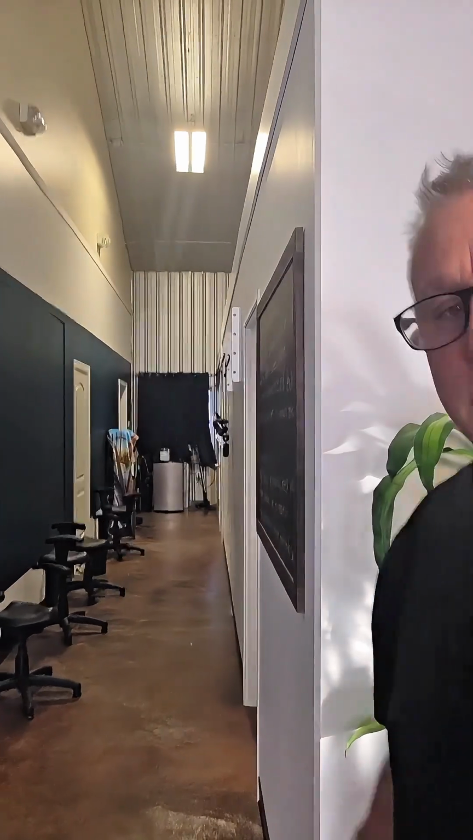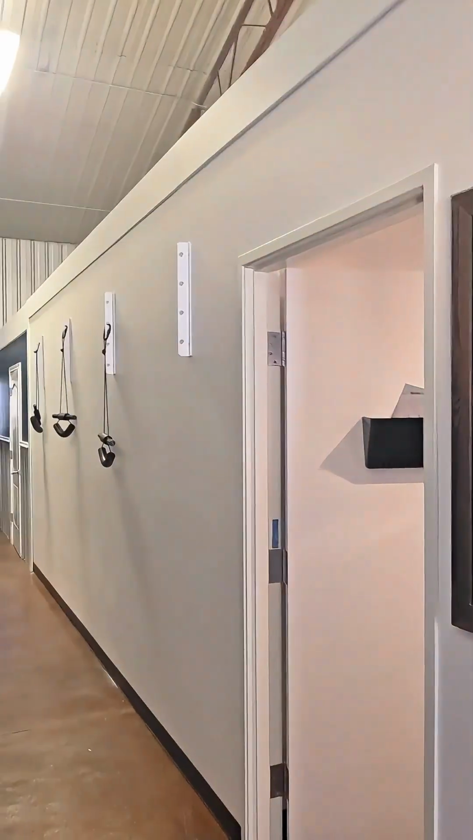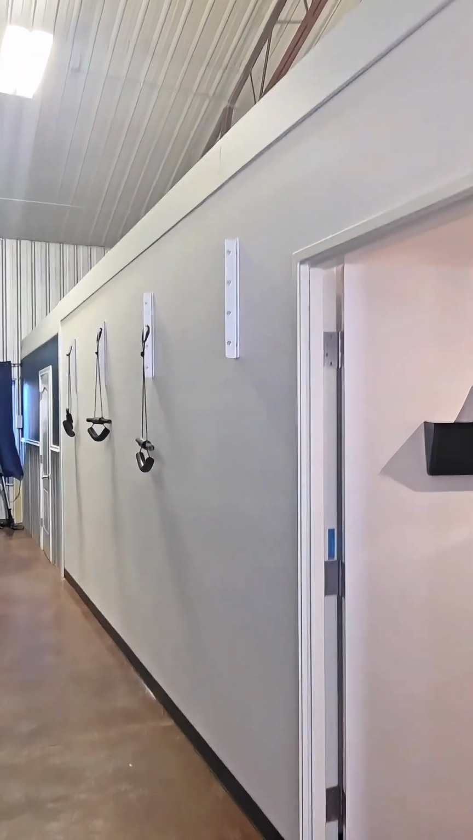We have our vibrate plates over here for our patients to vibrate on. We have our wobble chairs down this hallway, and we use the Pedibond traction right here, as you can see.